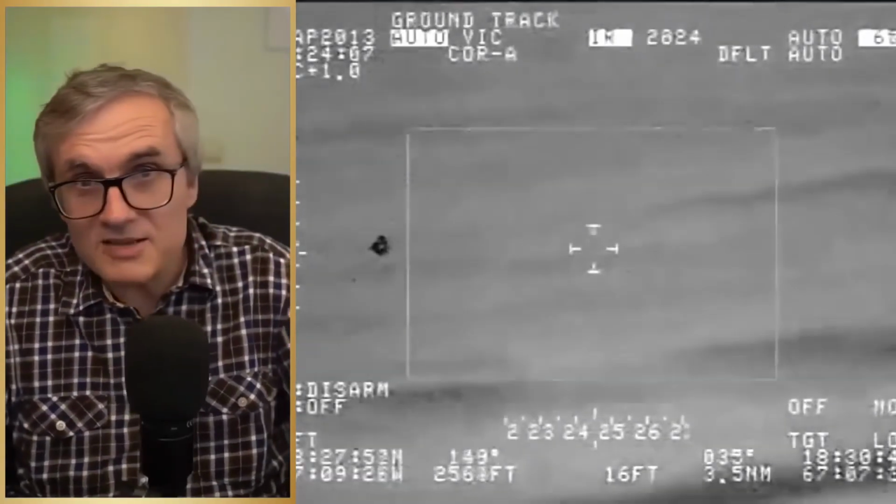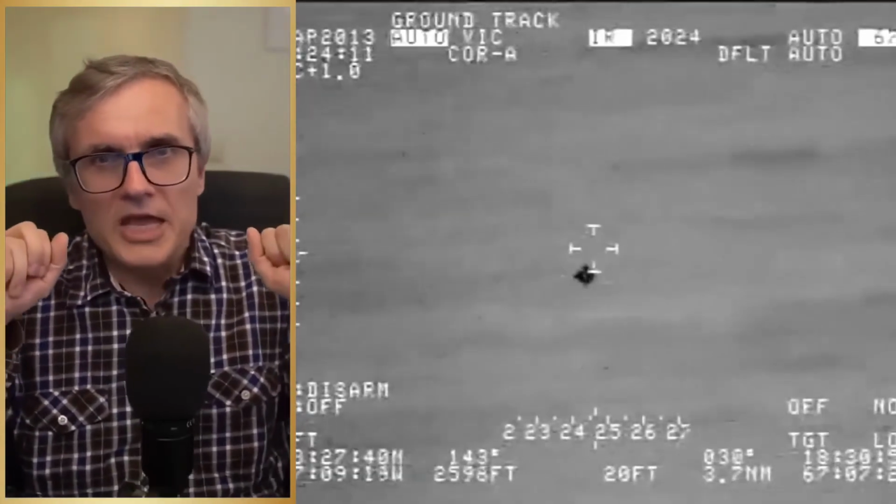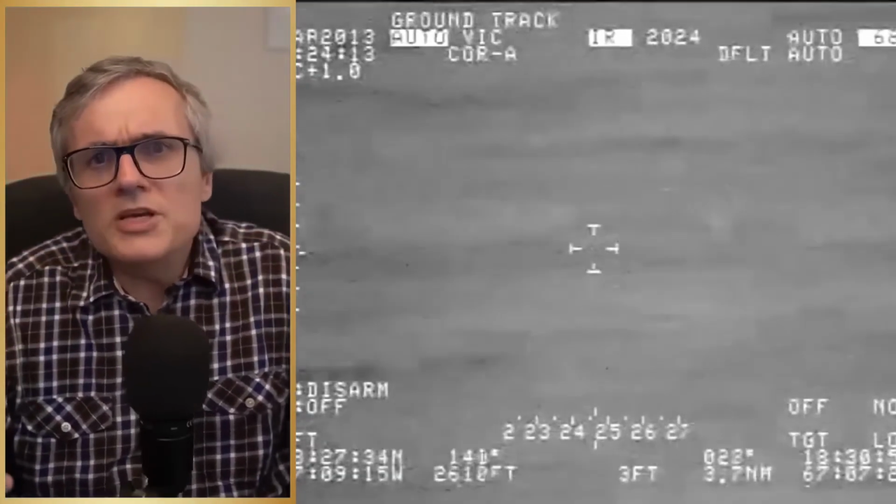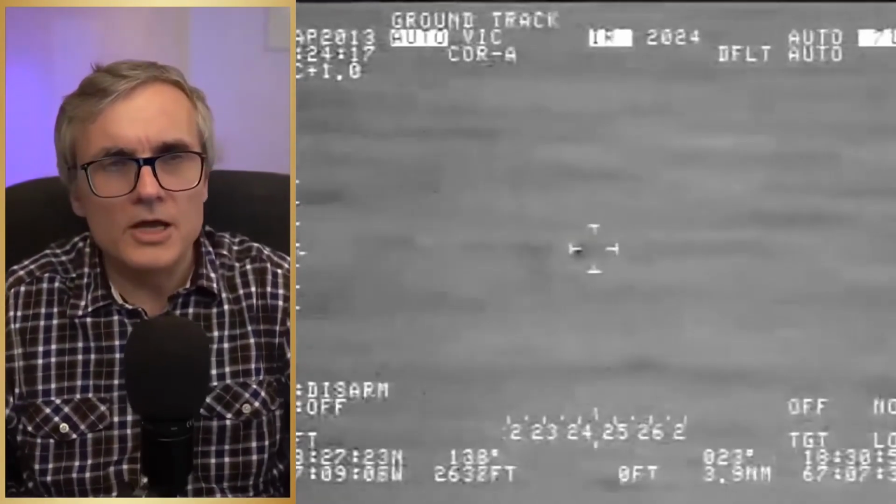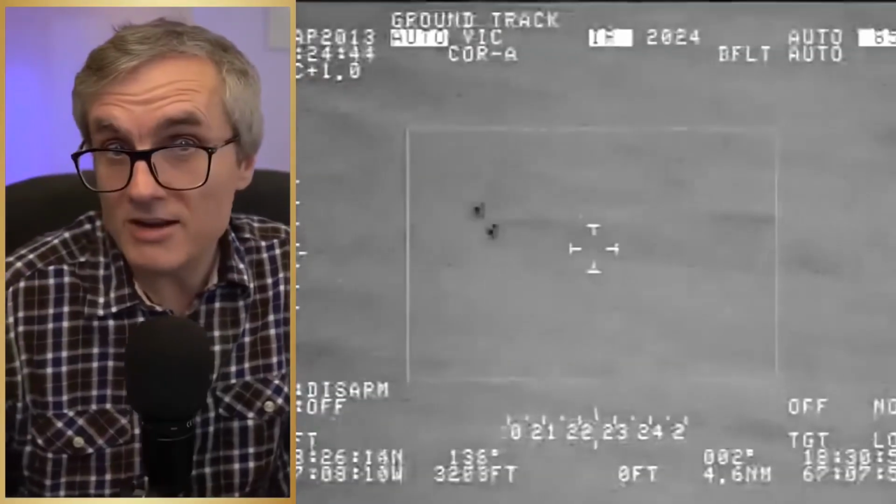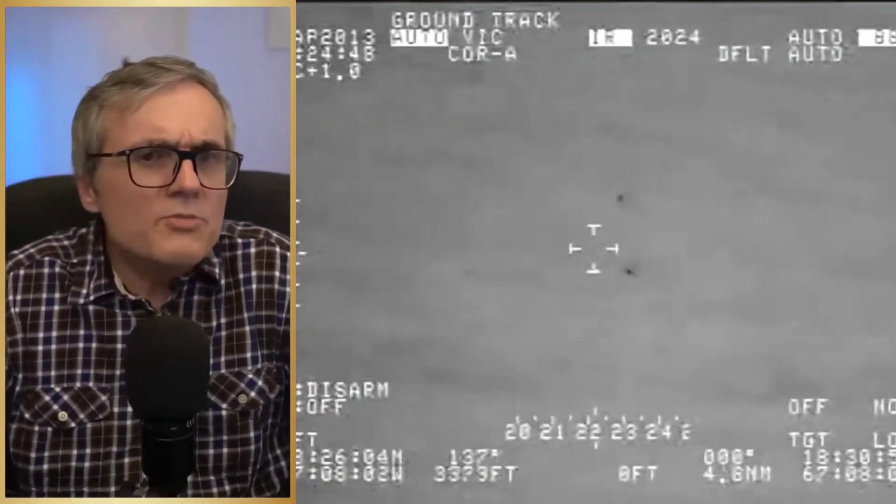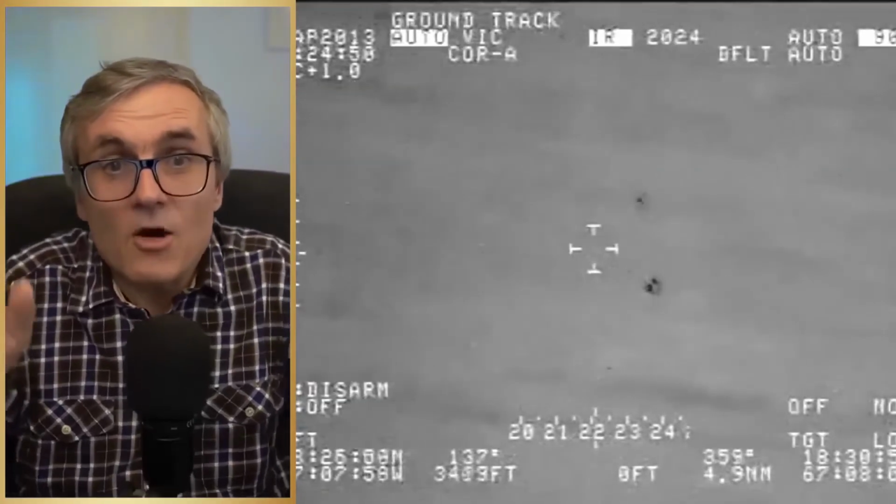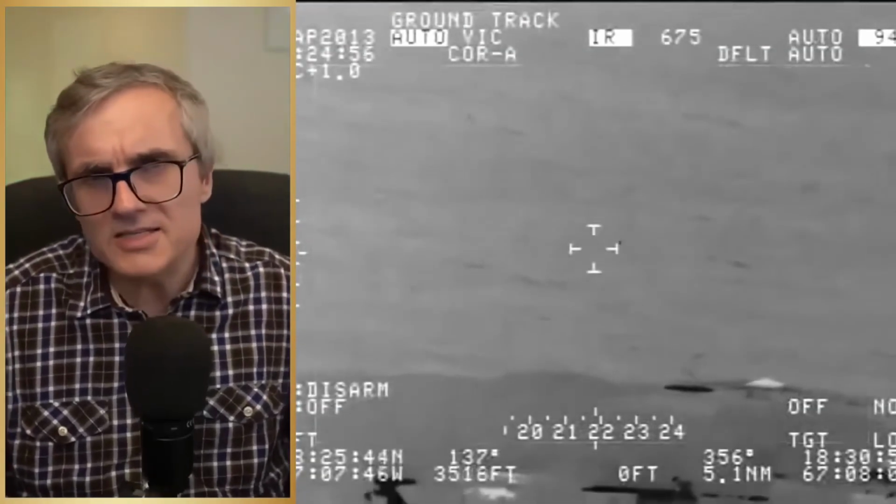I looked for something similar that had already been explained, and I found the Puerto Rico case. In infrared, it looked like an object was flying quickly near the ocean, entered the water, and then split into two. But the military reconstructed the trajectory and concluded that it didn't enter the water. It simply went out of focus. There were always two objects close together, floating in a straight line at wind speed. These are the kinds of simple explanations there can be.